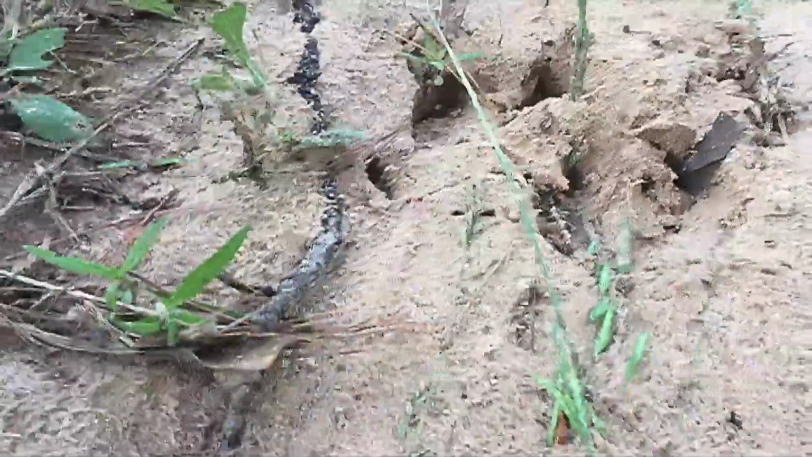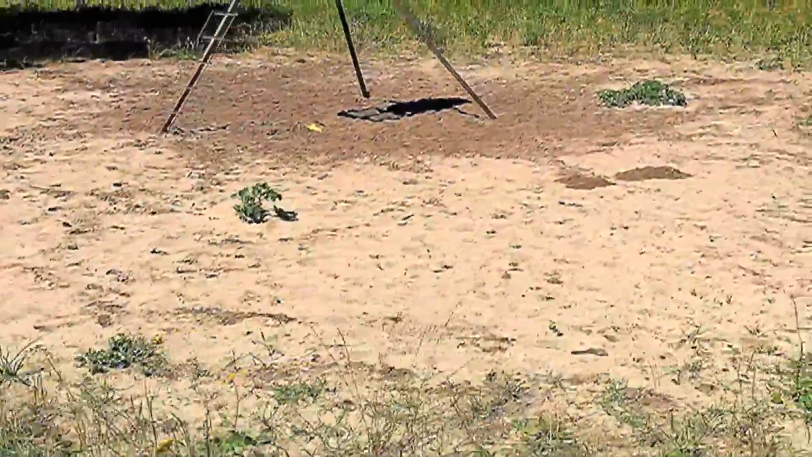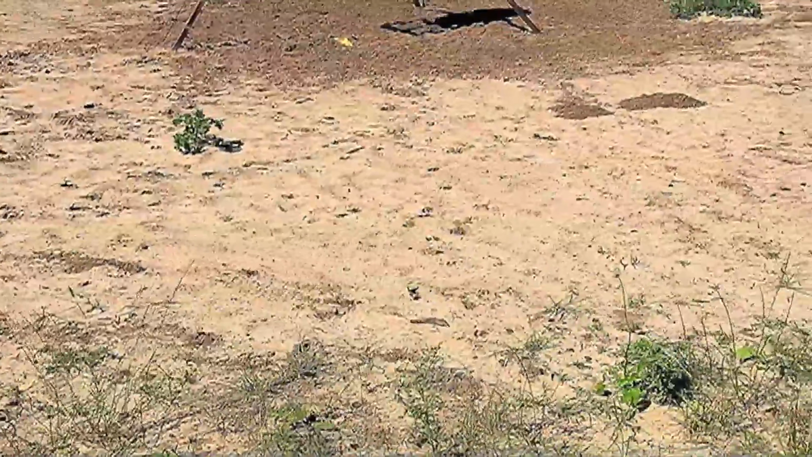Earlier that day we noticed there were hog prints on the main road leading up to the feeder, so I decided to take a quarter bag of corn, pour it on the main road, and drop syrup on top of that, and there was definitely signs of hog activity underneath the feeder.